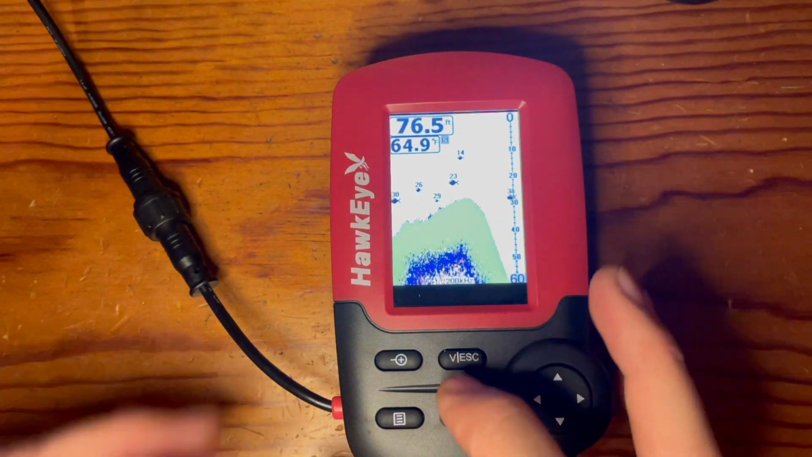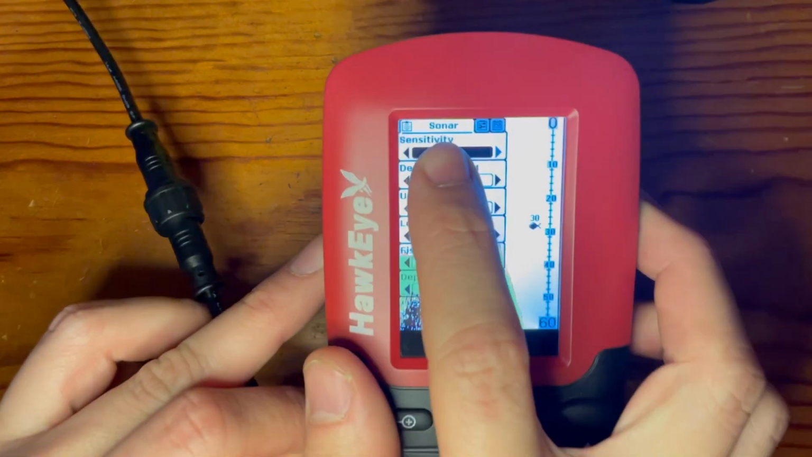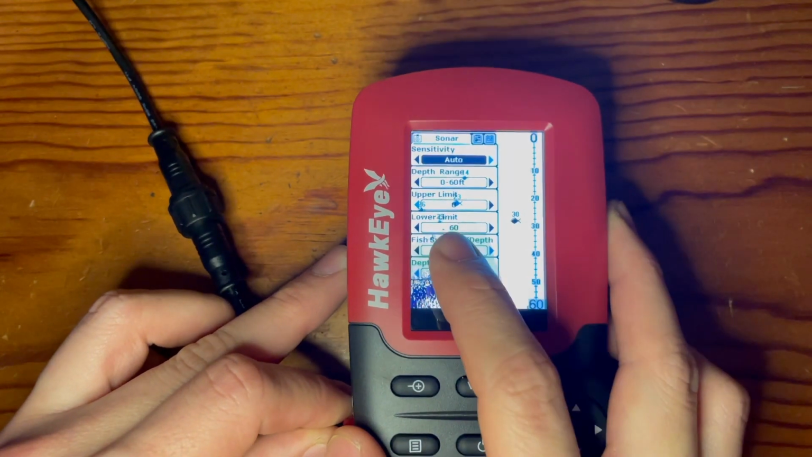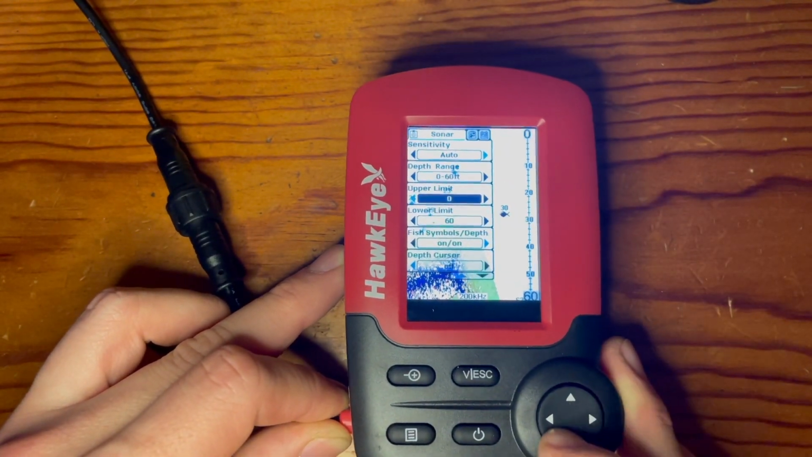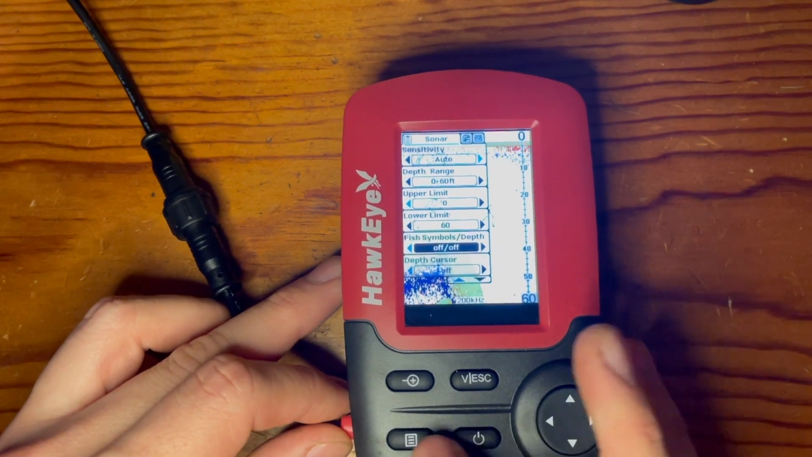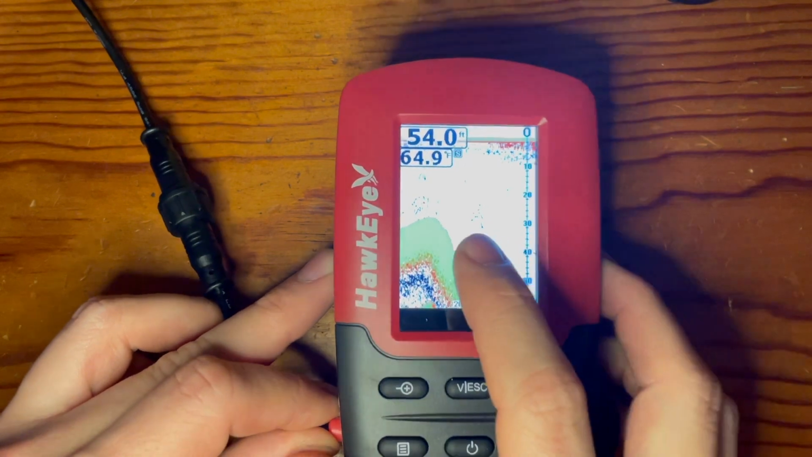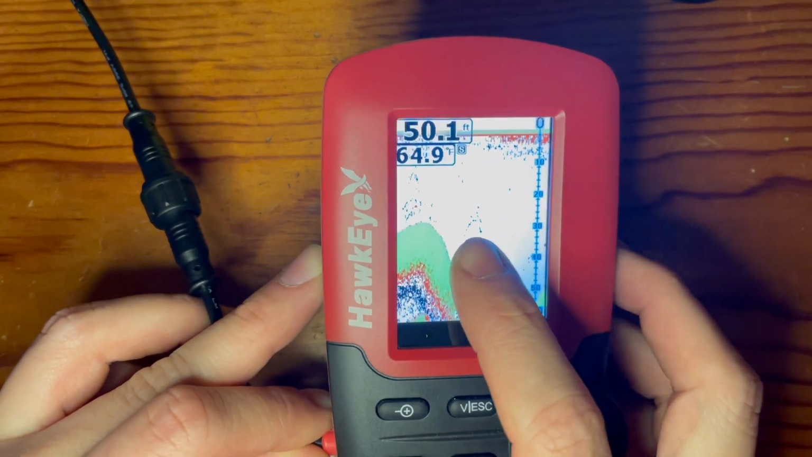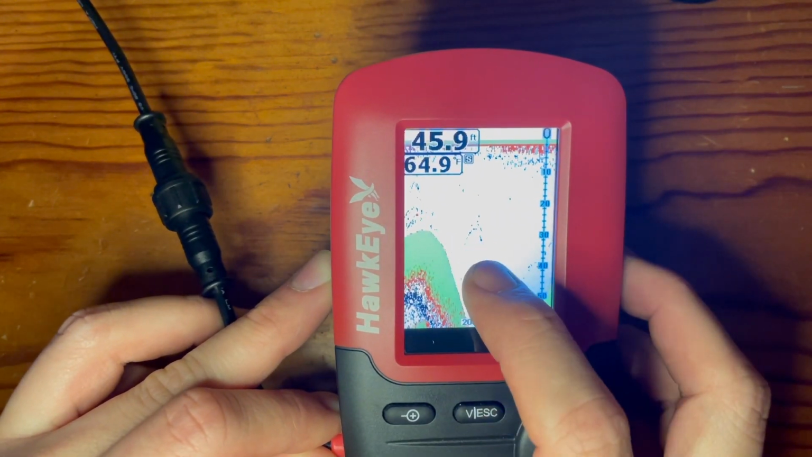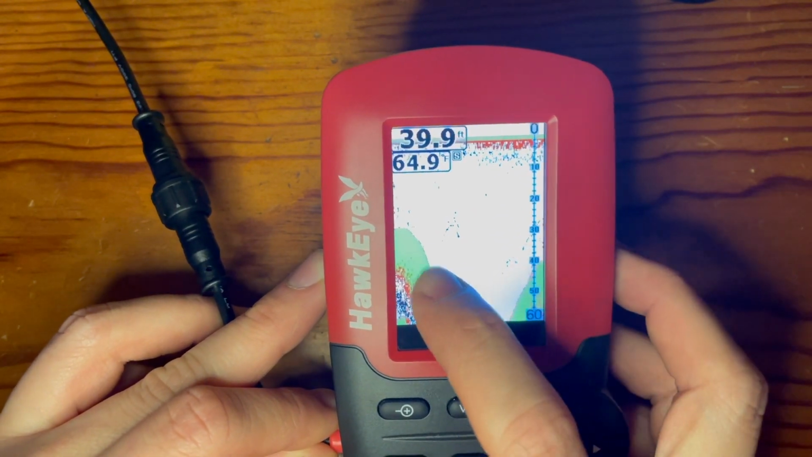You can turn this on or off, so go to the menu button here, and then make sure you're in the sonar selection, and then come down to fish symbols and depth. All the way to the left, everything is off, and if you exit out of the menu here, you can see that the fish are actually displayed as little swirls in the water suspended up from the ground here.